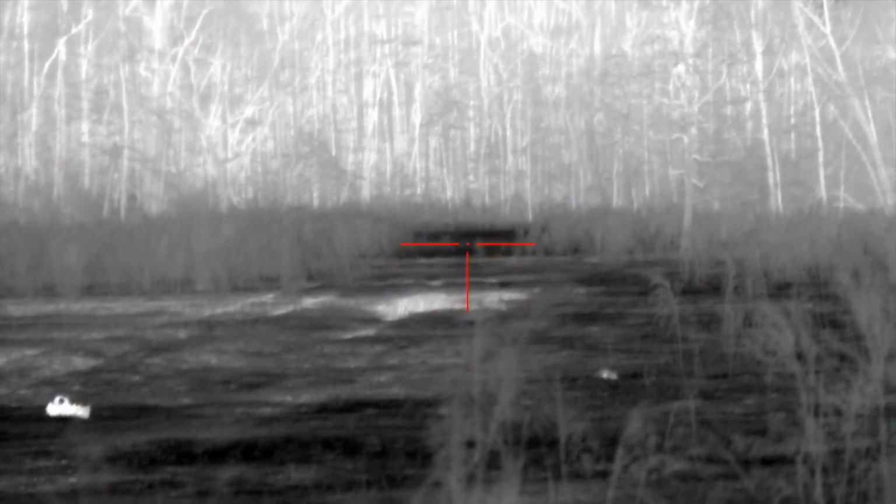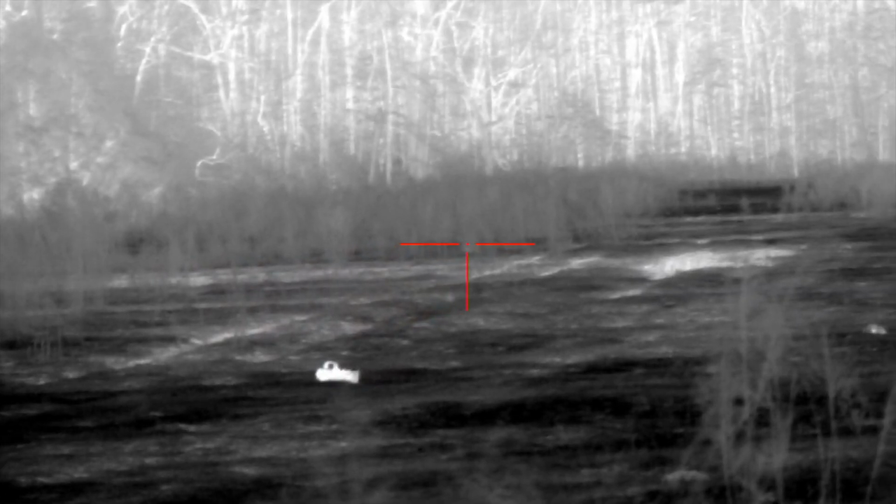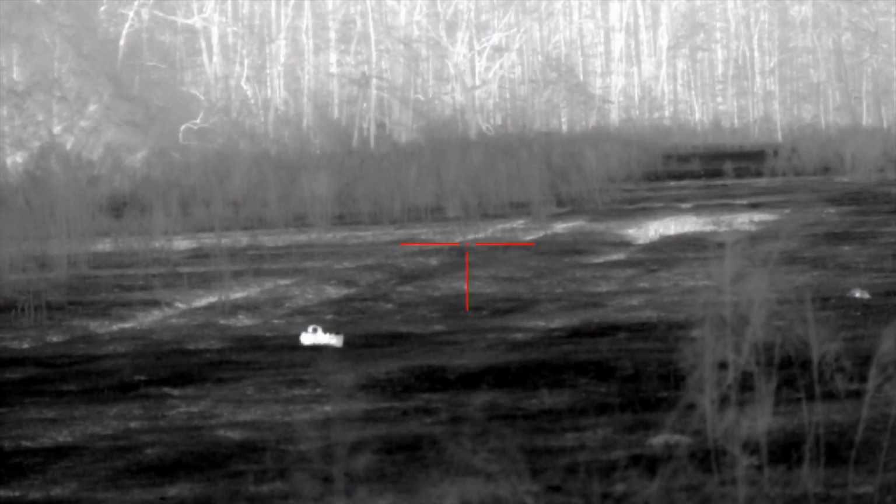Alrighty, guys, we are in between where we usually call and where I was planning on going. We've got a lot of deer moving around tonight, and instead of going all the way across this field, across that row of trees, and into the far back field, I wanted to call right here because I feel like I can drastically increase my odds if I howl and I can get those coyotes to answer me back somewhere back off in there.